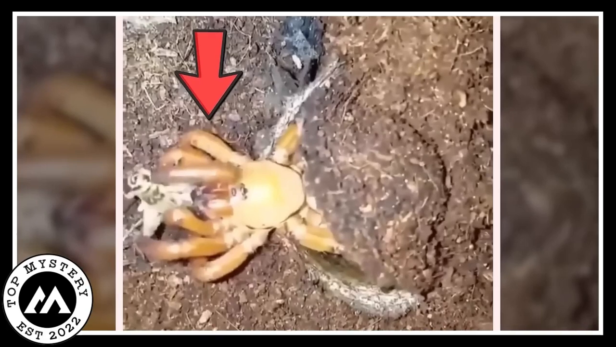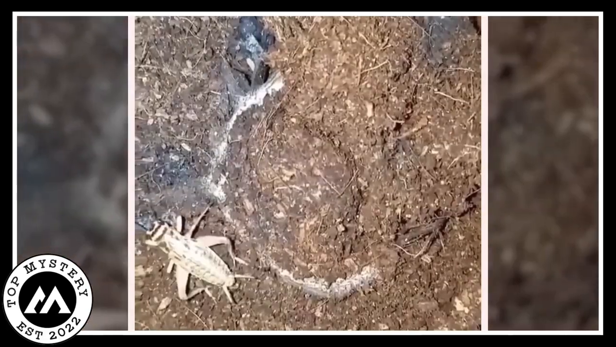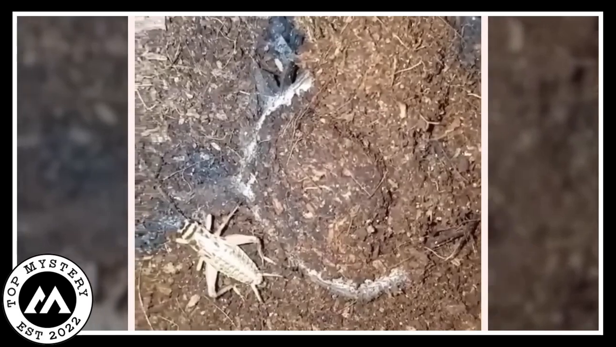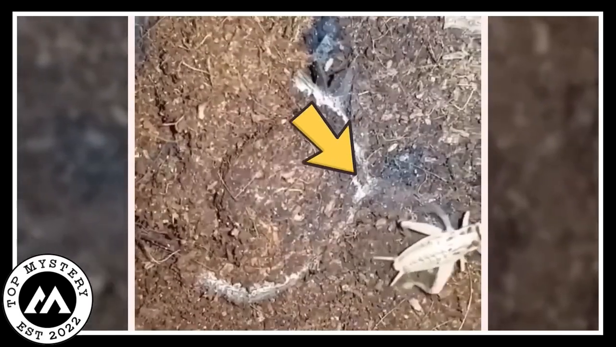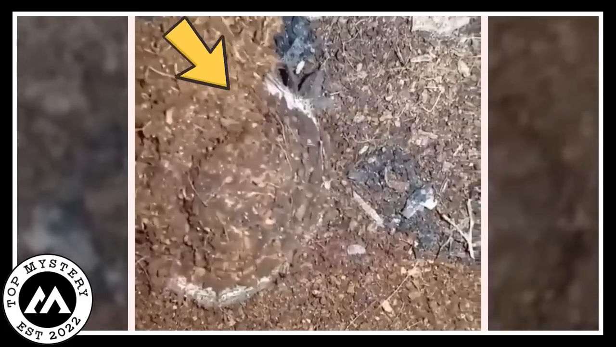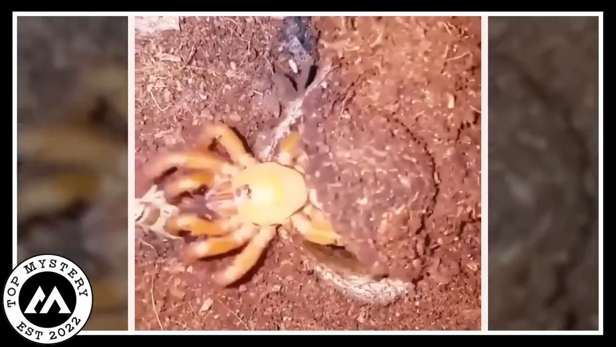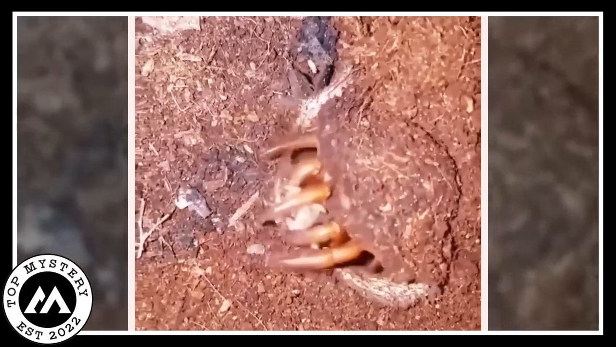Cue the spider action. The line starts vibrating like some animal alarm system, and before you know it, the spider's got its prey caught in the act. No fancy words here, just a spider pulling off a top-notch trap to snag its dinner. Nature's got its own spies, and this trapdoor spider is definitely in the secret agent league of the wild.